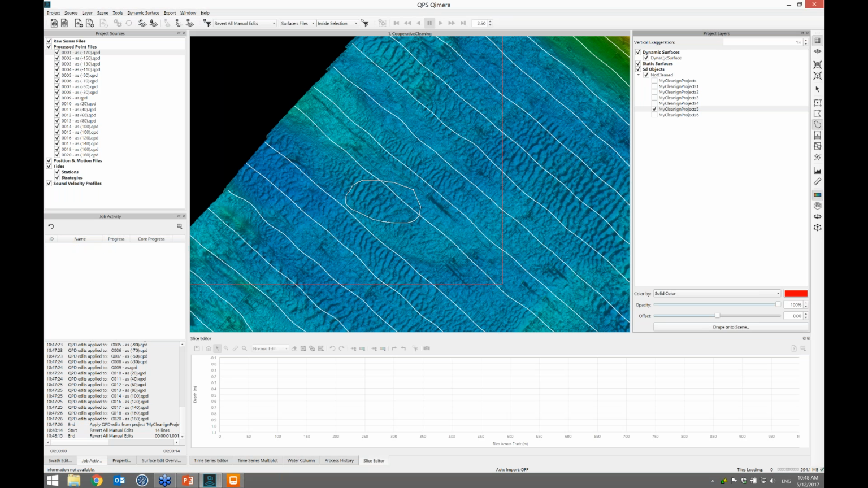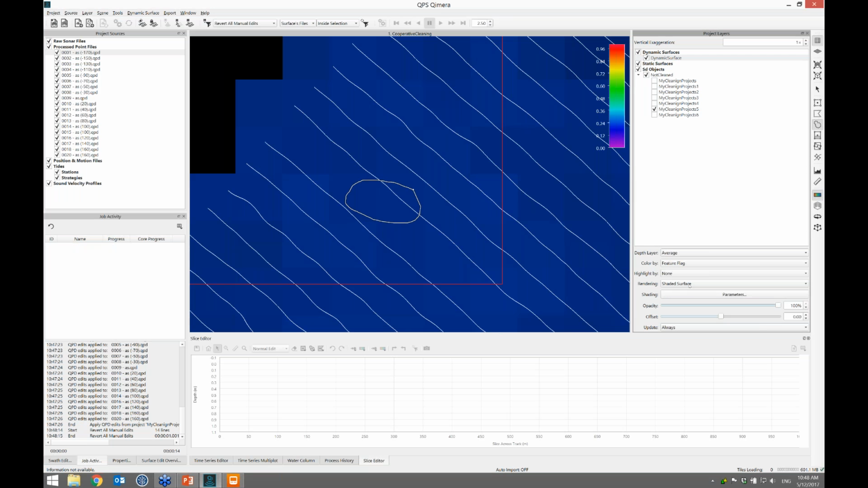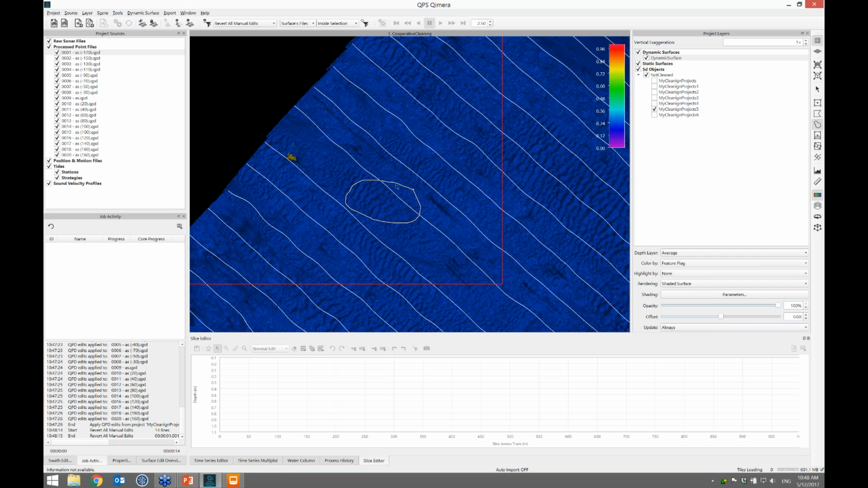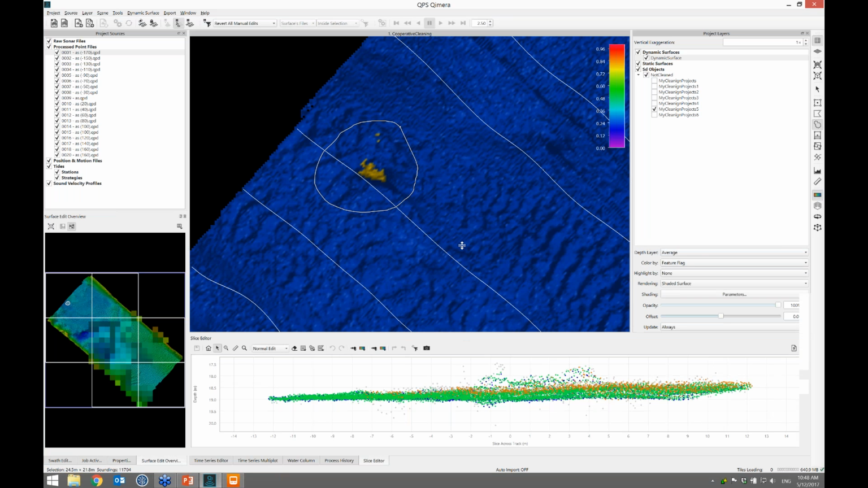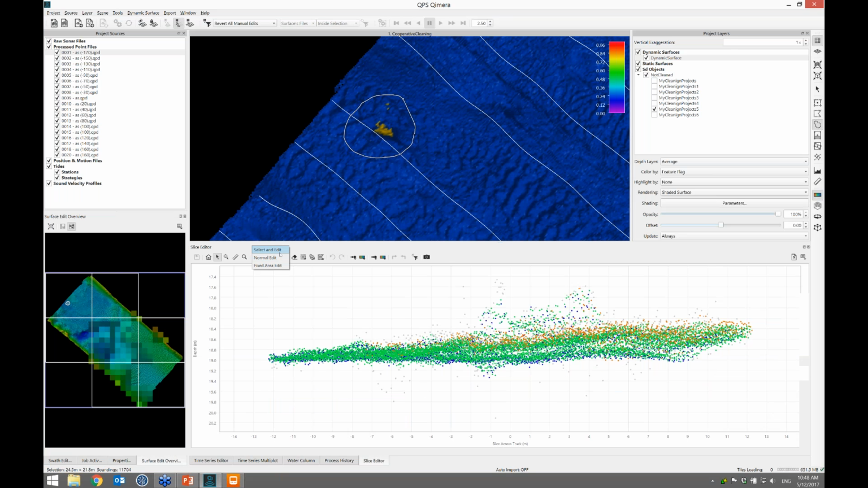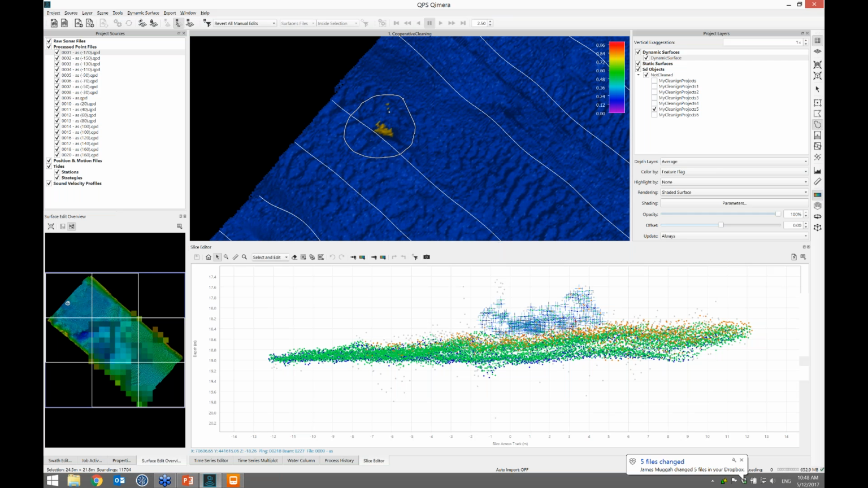And what I can also do is click on the dynamic surface and go down to the color by combo box, color by feature flag, and I can see that that person is highlighted in an area where they think there's a feature. I can select that, run the slice editor, and in select and edit mode, I can right-click and say select by feature flag, and I can see that, yes, okay, I believe that's a feature. I agree. I confirm that. That's true.